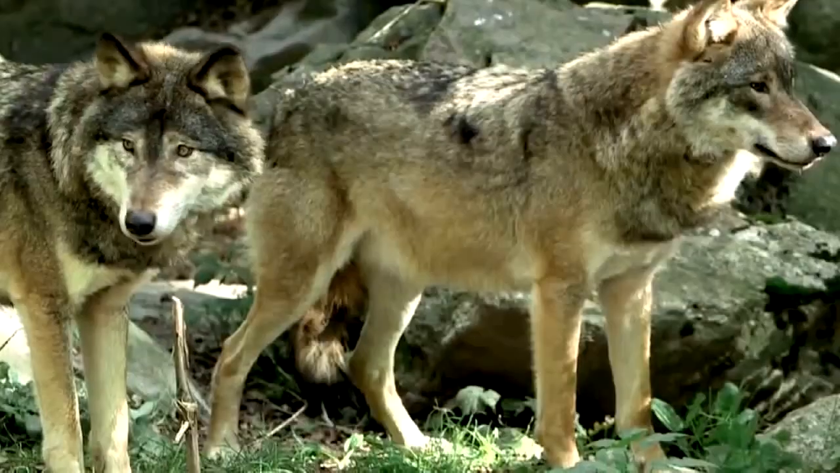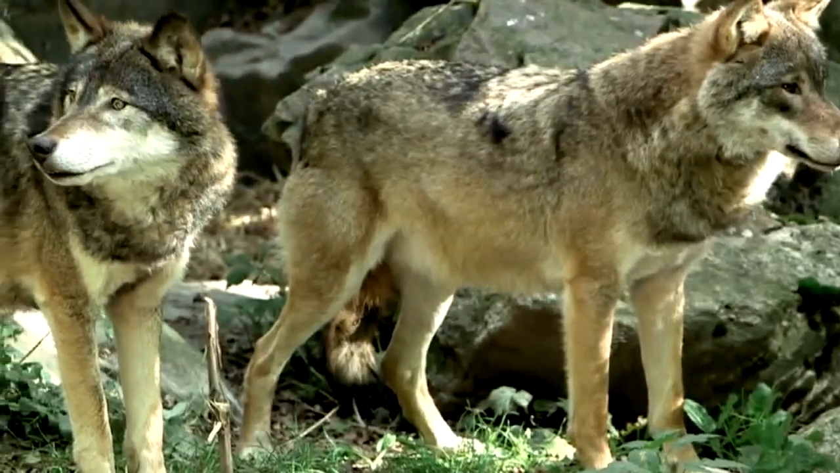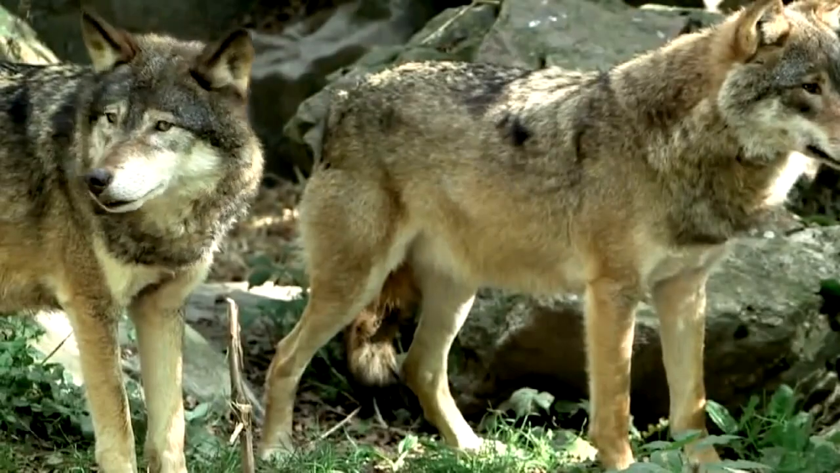Anti-hunters in the US are getting help from animal rights terrorists. A group led by a man who was jailed for an arson attack on a research facility hopes to stop the wolf management program in Wisconsin. Rod Coronado was sent to prison in 1995 in connection with an attack on Michigan State University.